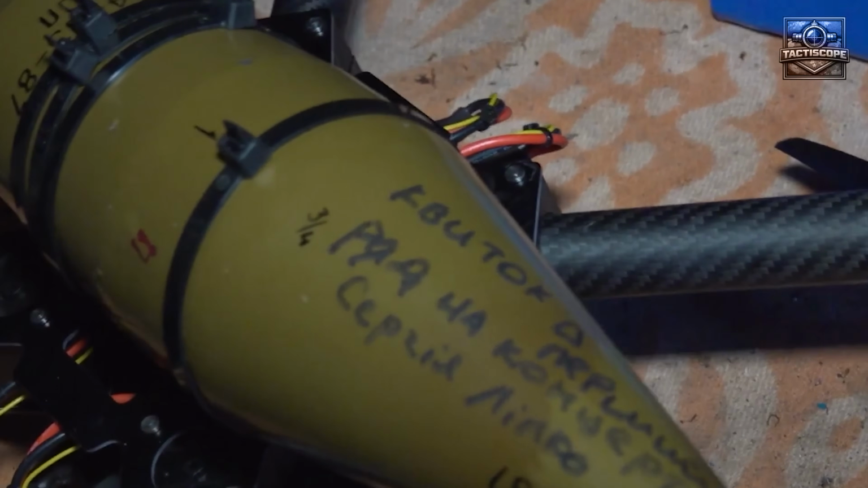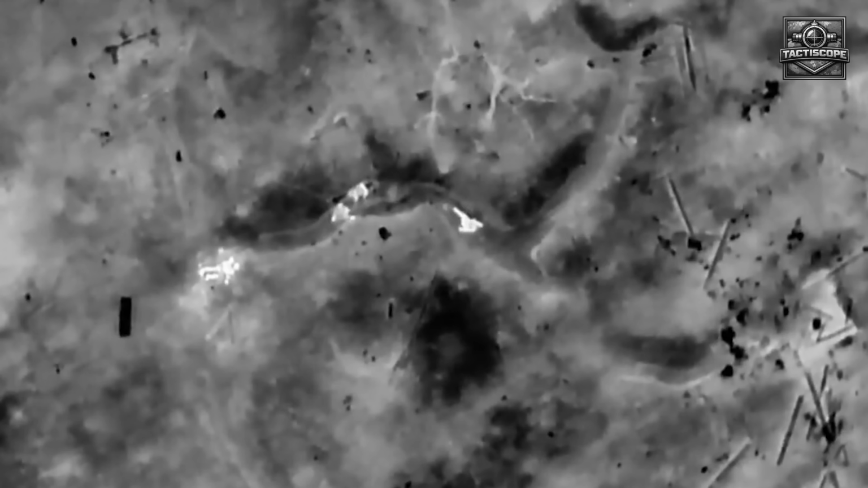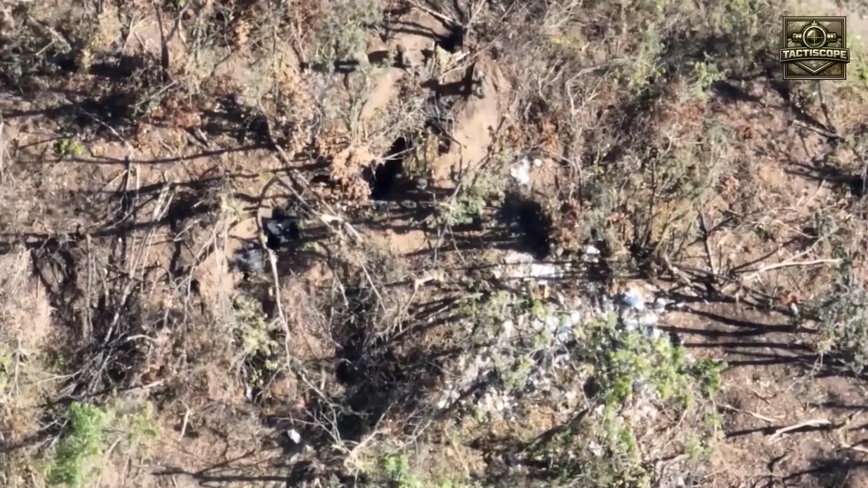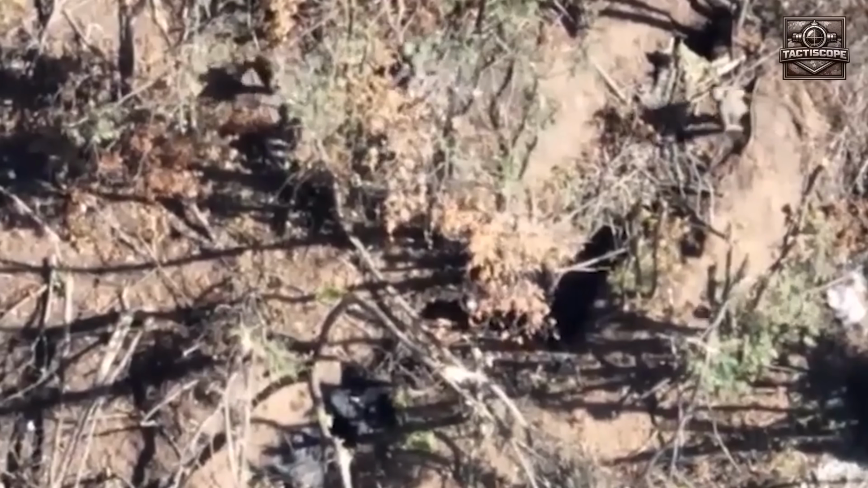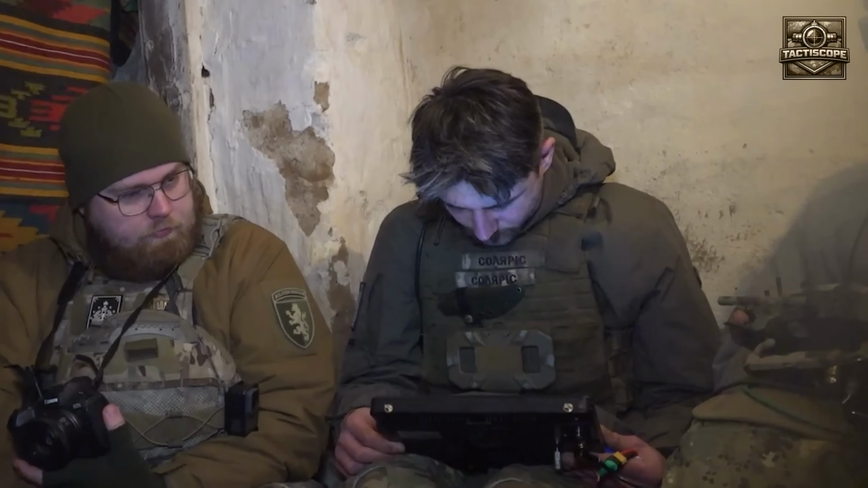4 Rarog-10 Strike FPVs lined up on a plastic tarp, each one loaded with a 2.8 kilogram fragmentation charge. They didn't know it yet, but in the next 10 minutes, they would dismantle a Russian assault column of more than 20 men before it ever reached the line. The Russians were moving in the open. They thought the darkness was enough. The Mavic's operator spotted the column at 0548.